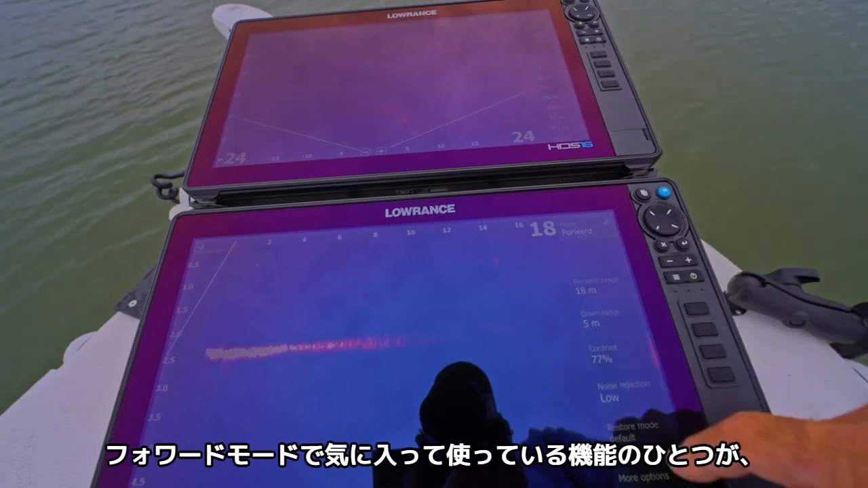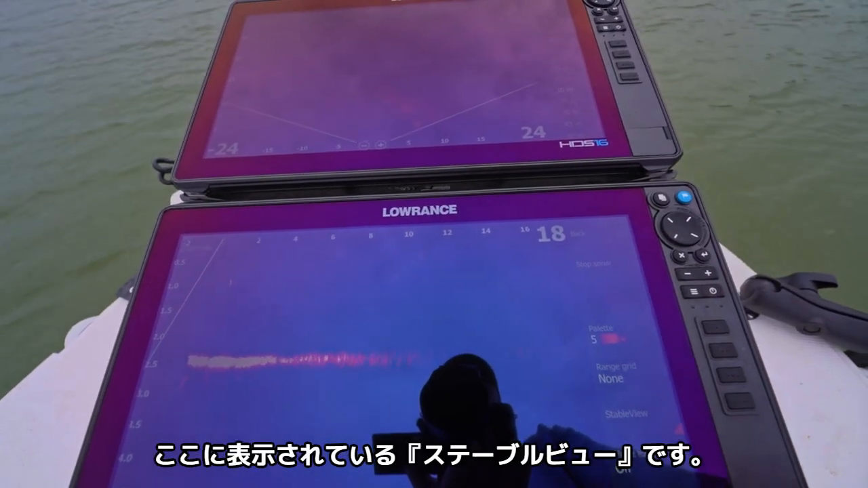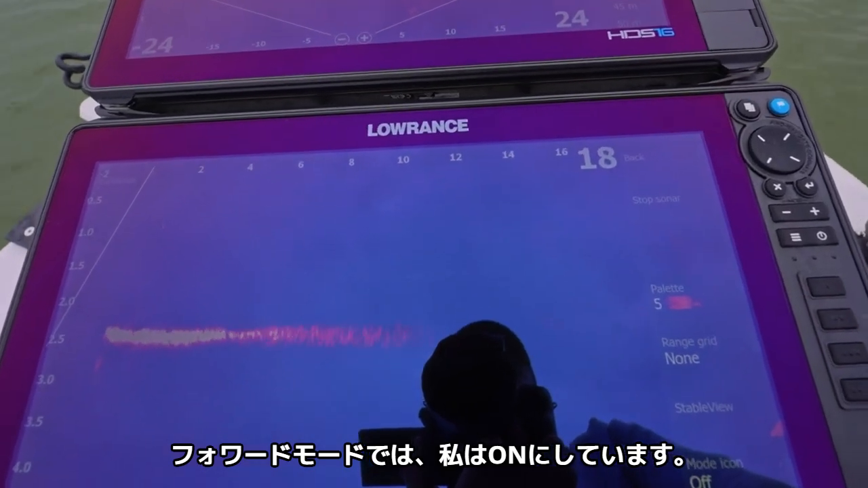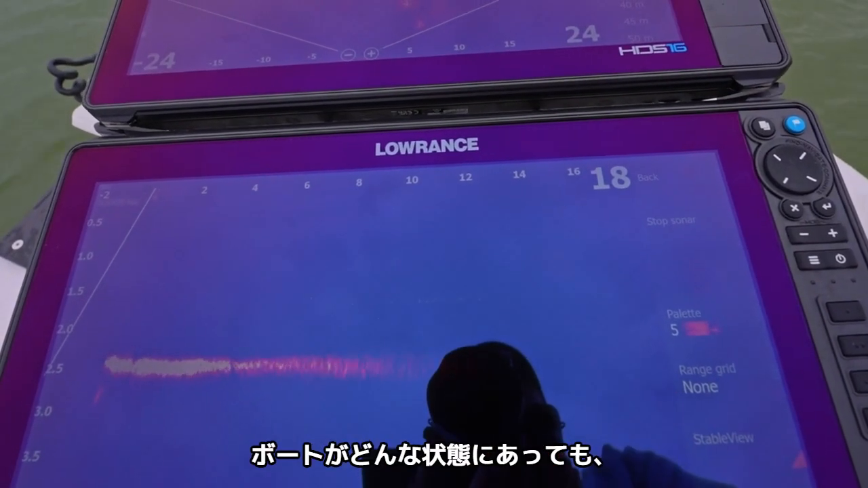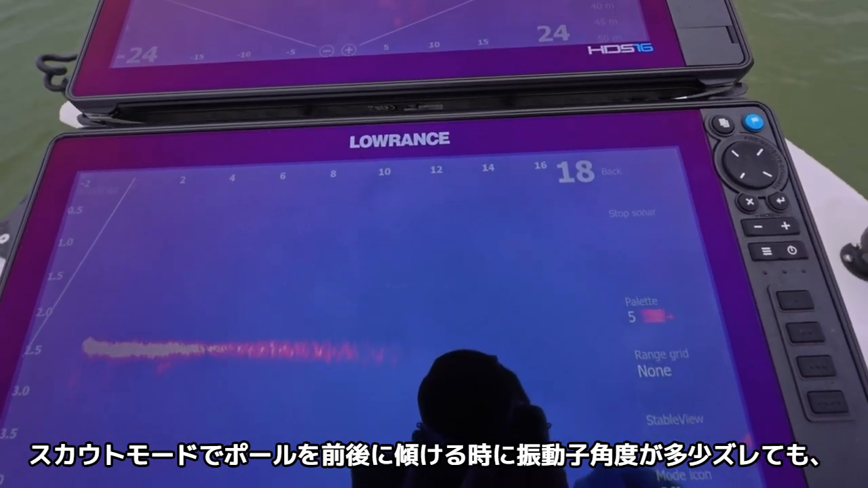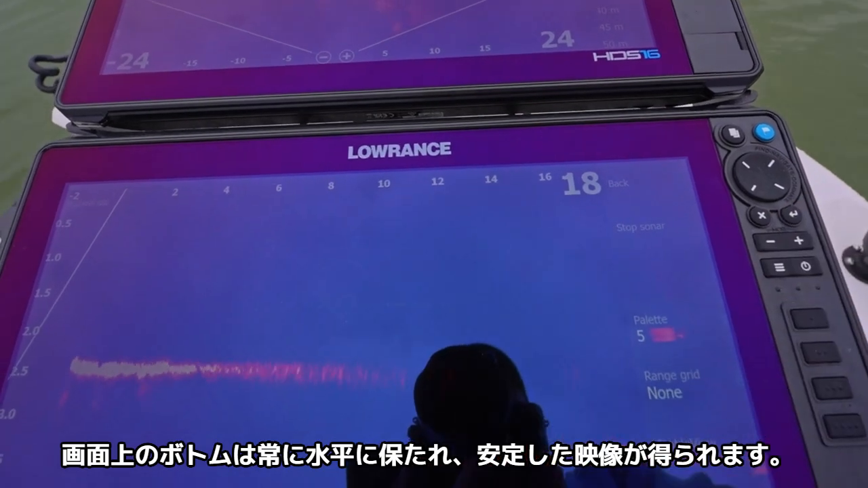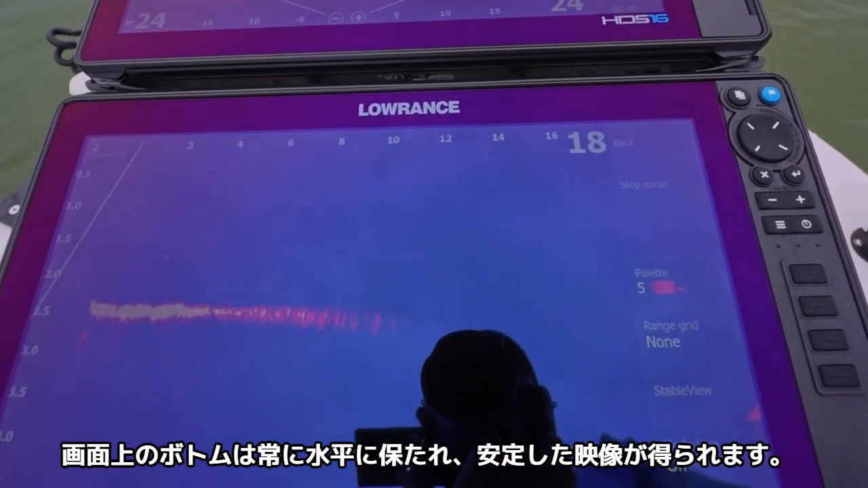One thing I do like to do in forward mode, you notice here a little function called stable view. I like to leave that on in forward mode. That means that no matter what the conditions my boat is in, or if my transducer is a little bit off when I'm tilting my pole forward and backwards for my scout mode, this bottom is always going to be perfectly horizontal and ready to go.